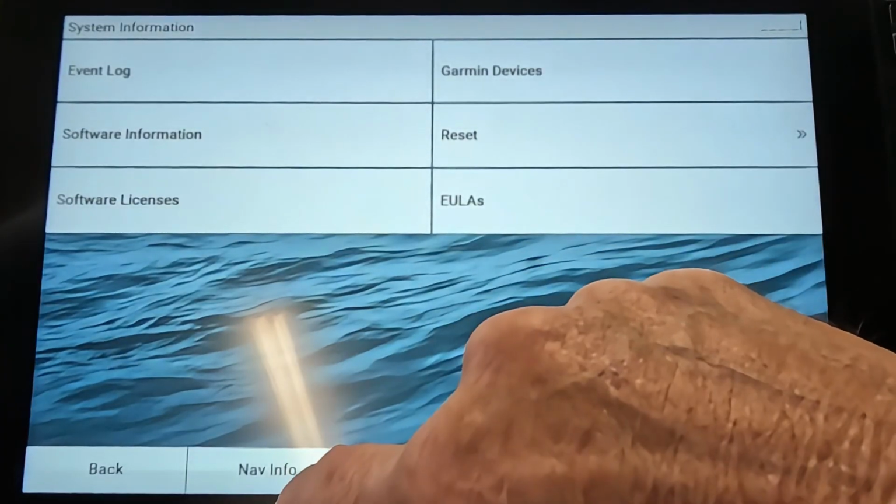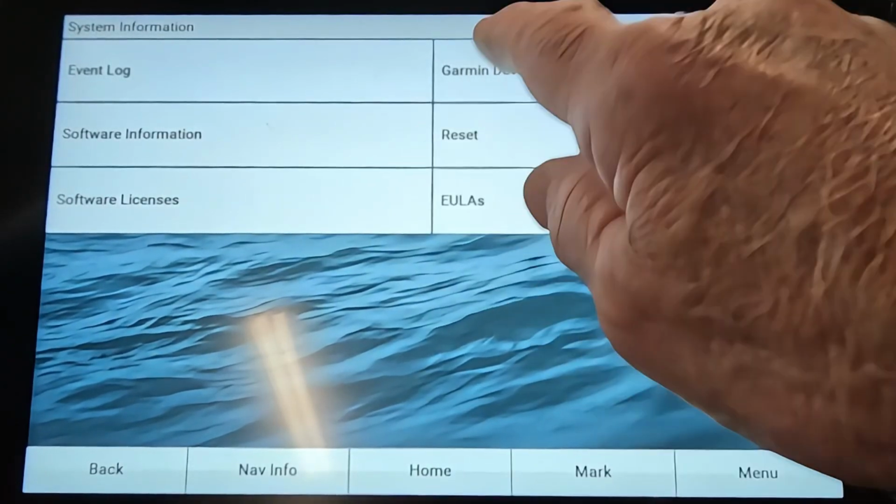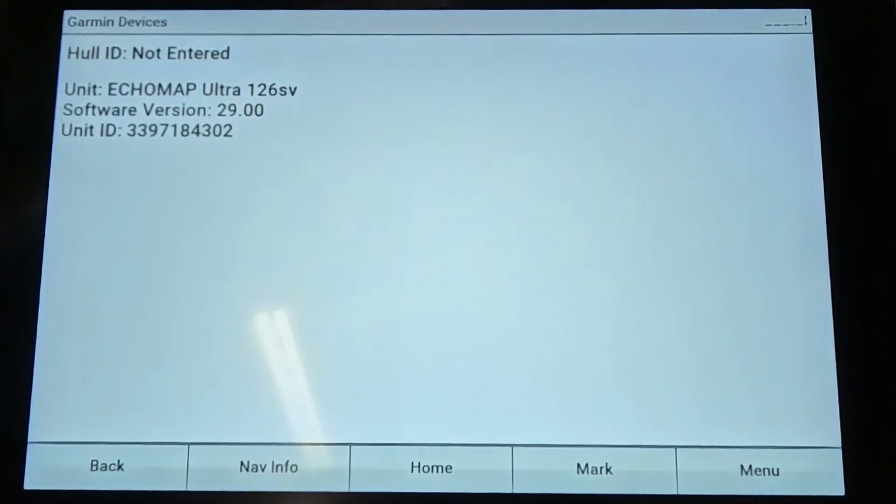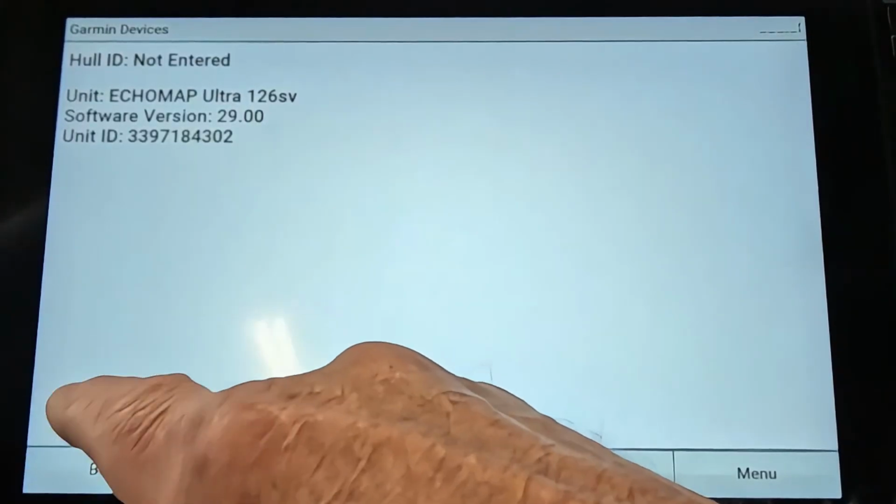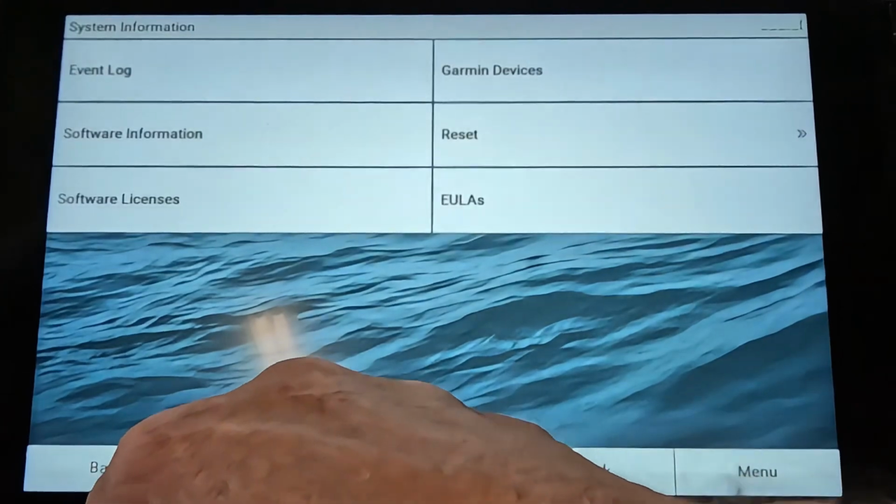System information. There's really nothing much in here. You can click on Garmin devices to tell you what your software version is, what kind of unit it is, and your unit ID number. If you ever need to call Garmin for some reason, they'll want to see what that software version is. Go back out.